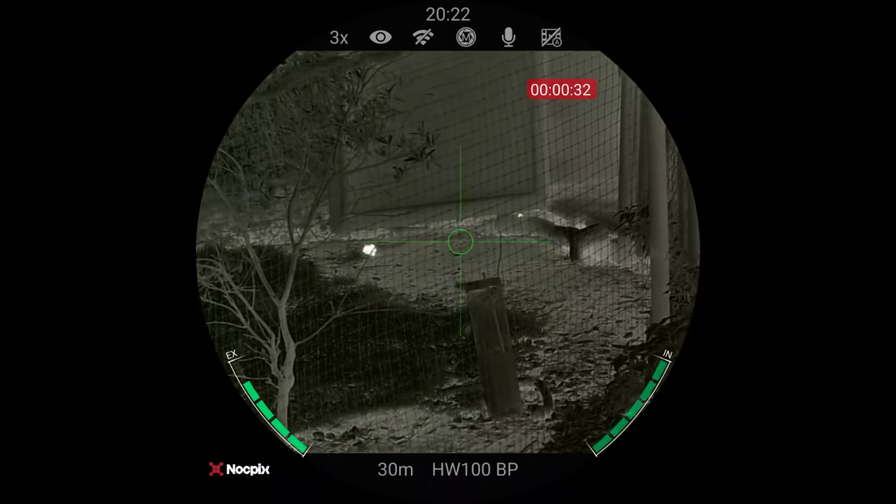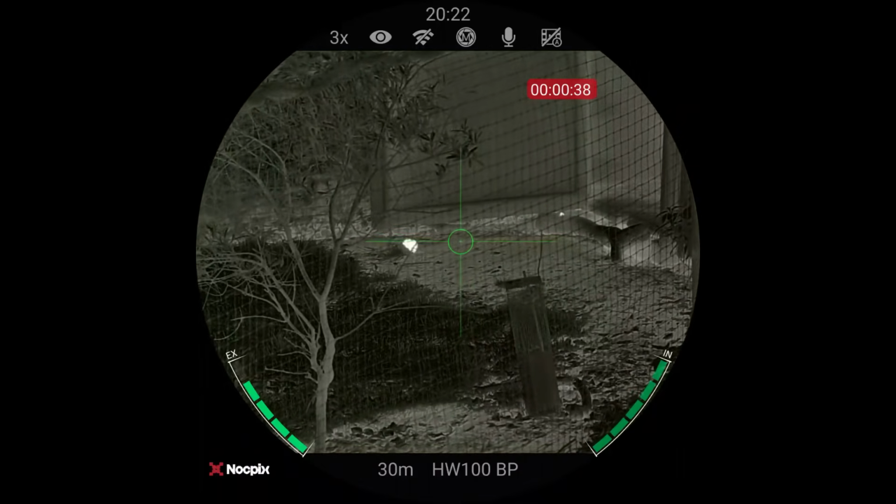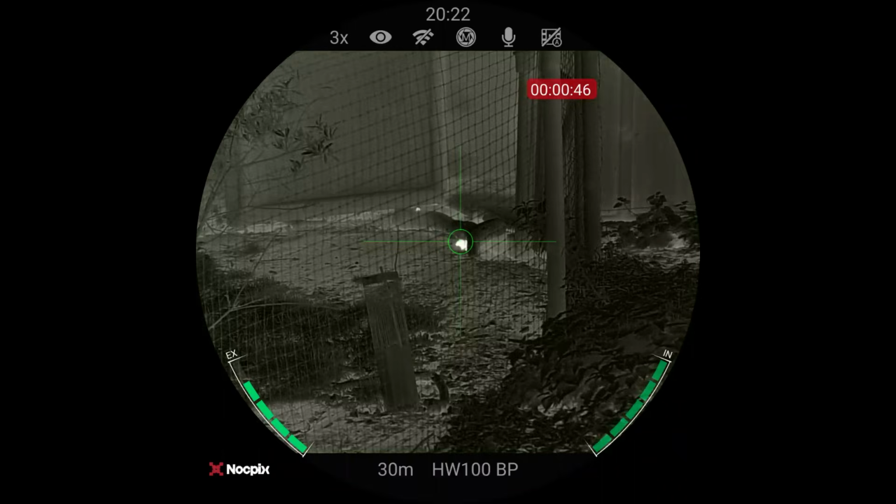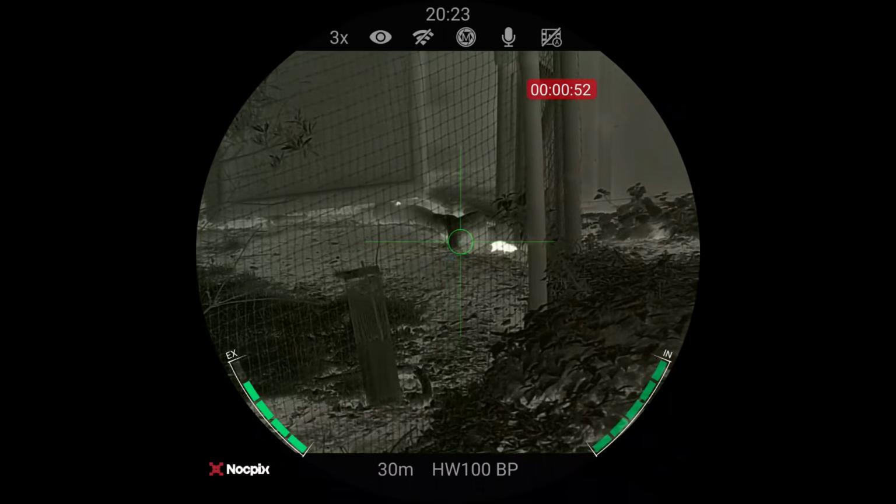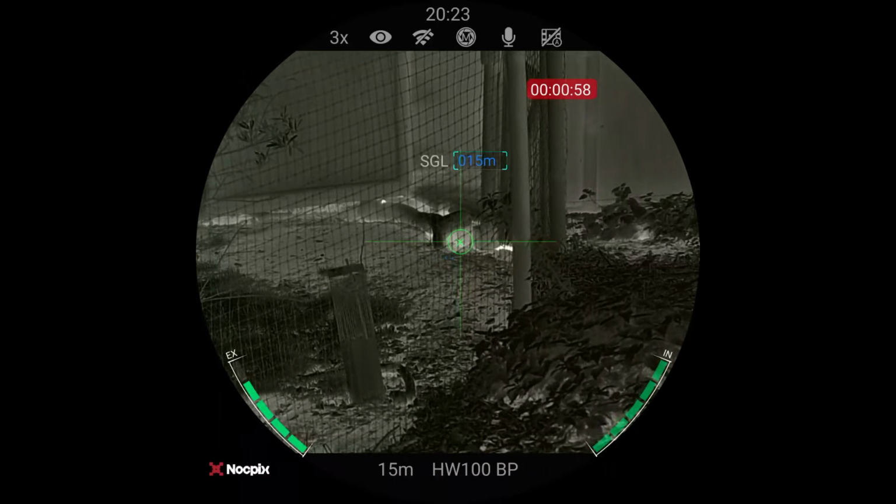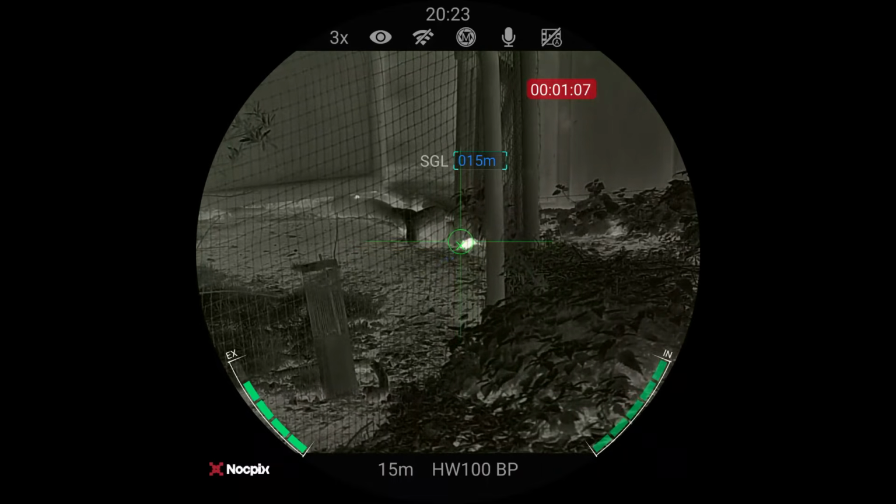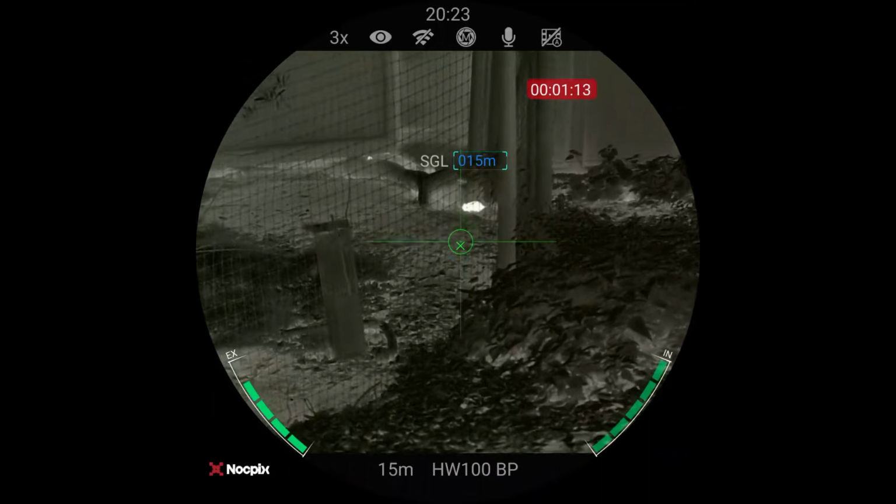Now, we do have, as you can see, a rather close-knit wire fence to contend with, but we'll do our best. So let's get a range. What's it telling me? 15 meters.